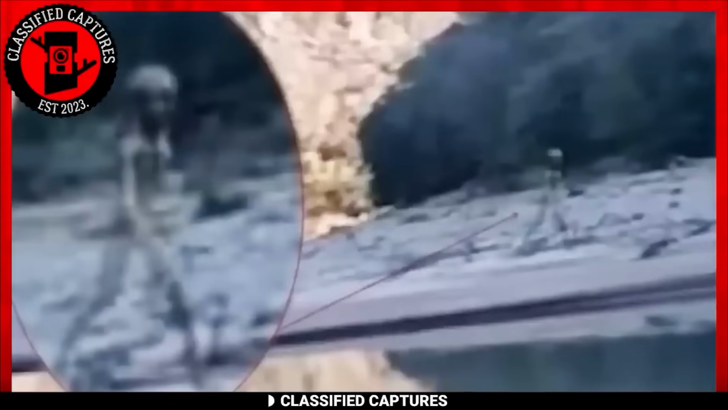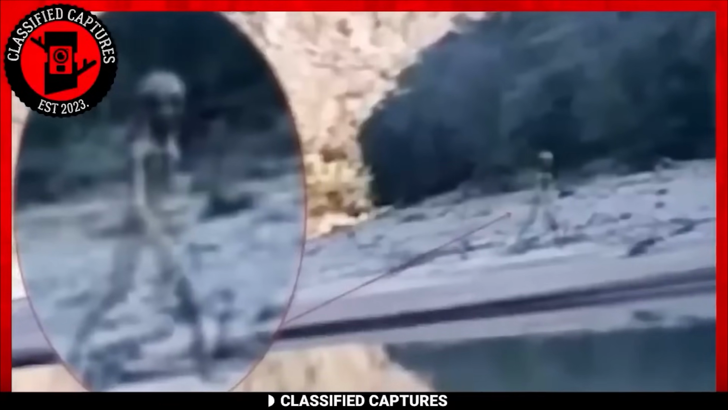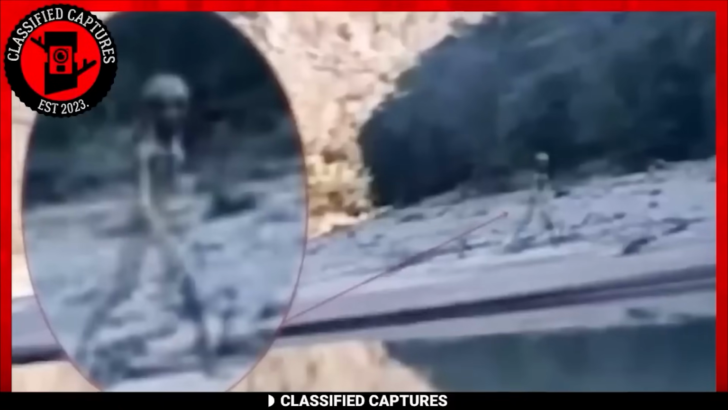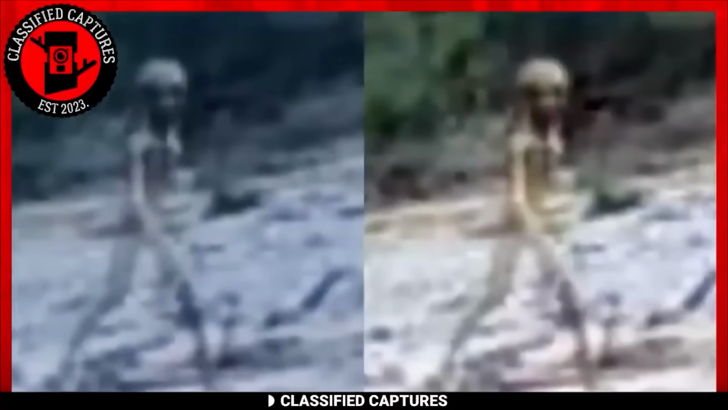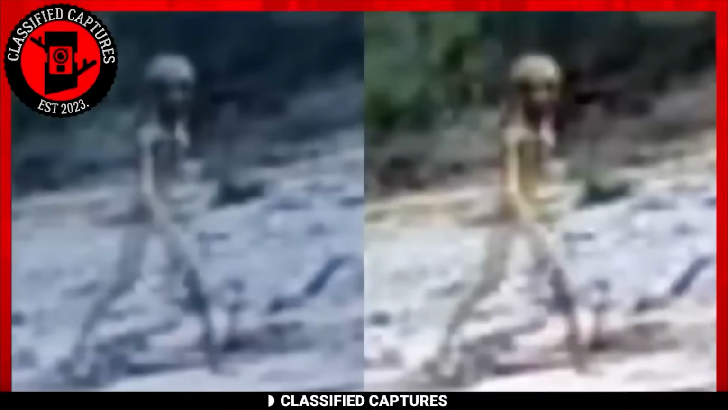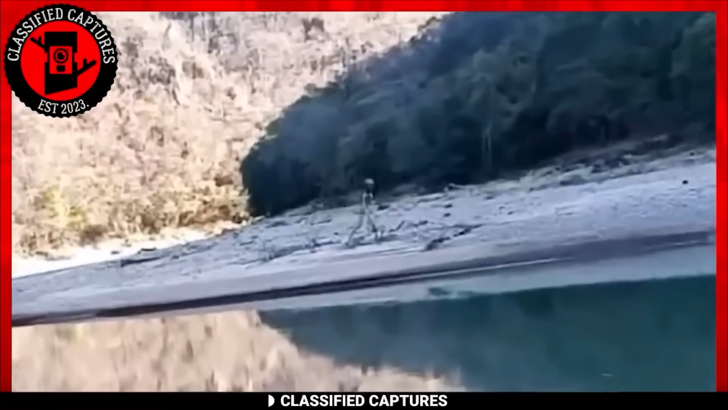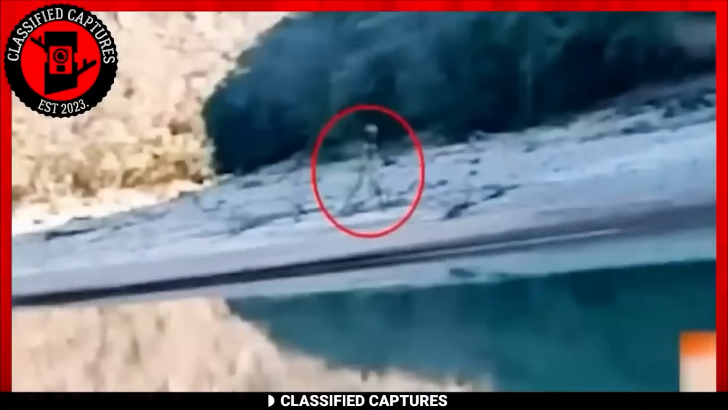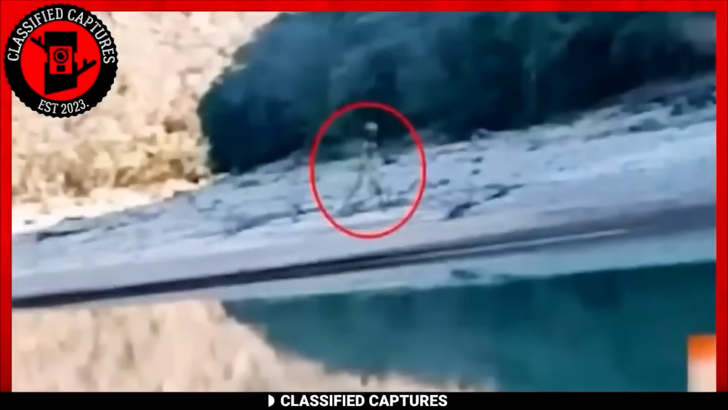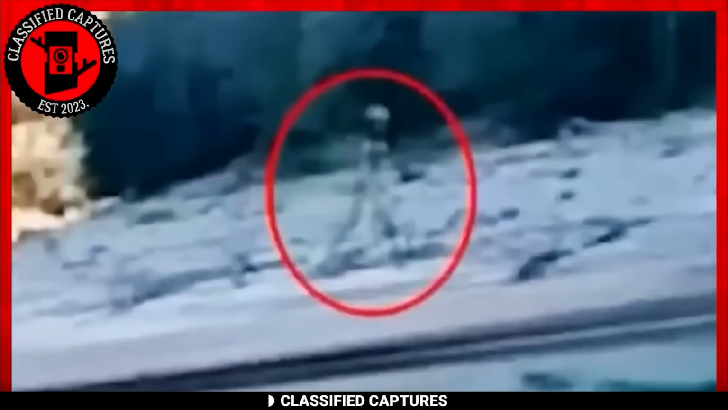In Bolivia, a rather intriguing image surfaced recently in August 2023. This photograph depicts a slender, pale entity standing at approximately 4 feet in height with an unusually large head. What's more perplexing is that this creature appears to be in motion, captured near a river. Unsurprisingly, this photo has ignited a wave of speculation and debate among experts and enthusiasts alike.